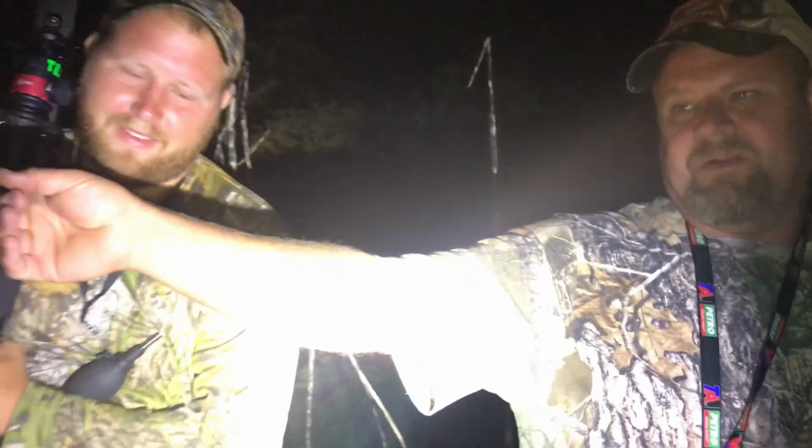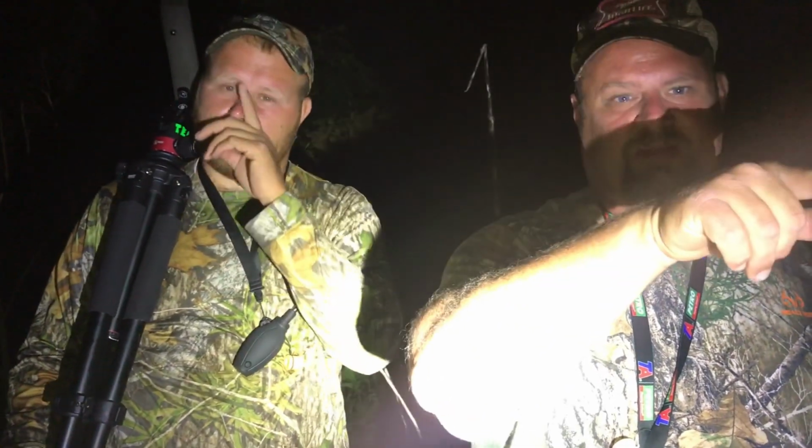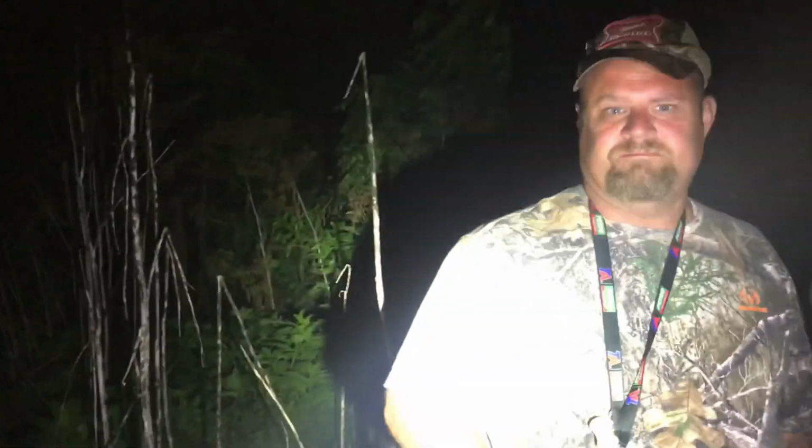Good job, buddy. Actually, I thought you'd run them out that way, and I did see the one come in that way, and it was still there. After I shot that one the second time, I picked up my thermal, and it was still out there about 100 yards, and it was going back and forth. Yeah, and he was all over the field. I couldn't pick him up over the edge. Yeah. So, let's go get him. Good job, man.